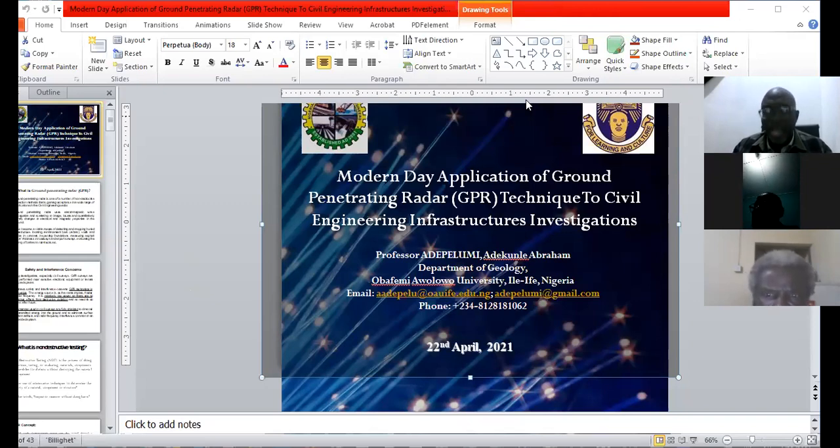Another one is, does the GPR have laboratory application? That is, can it be used for measuring soil property in the lab? Excellently, yes. It is available. The small model is available. The laboratory model is available.